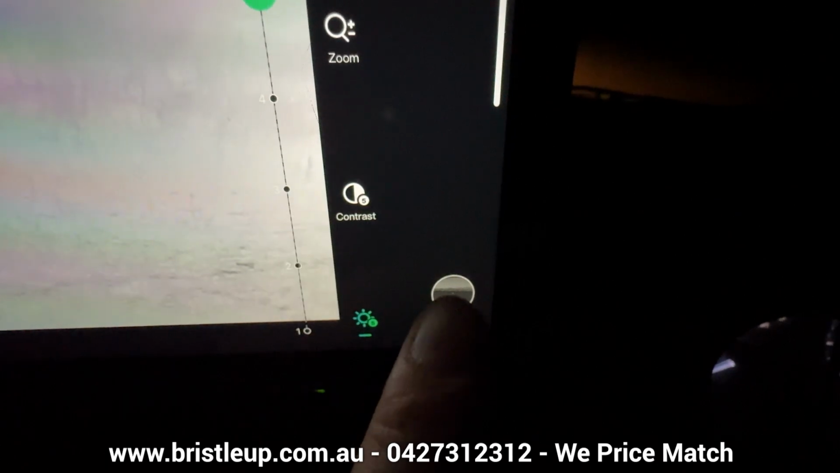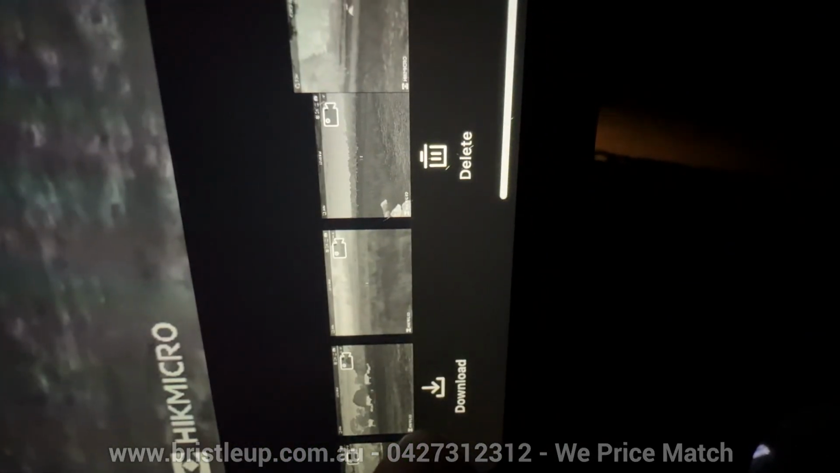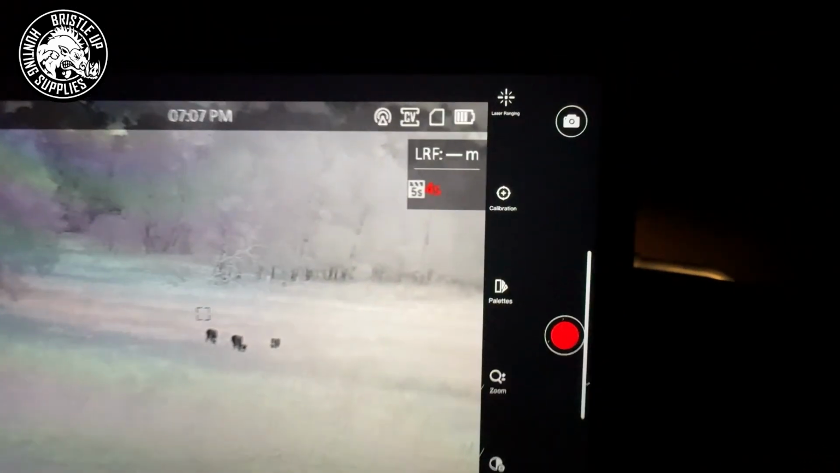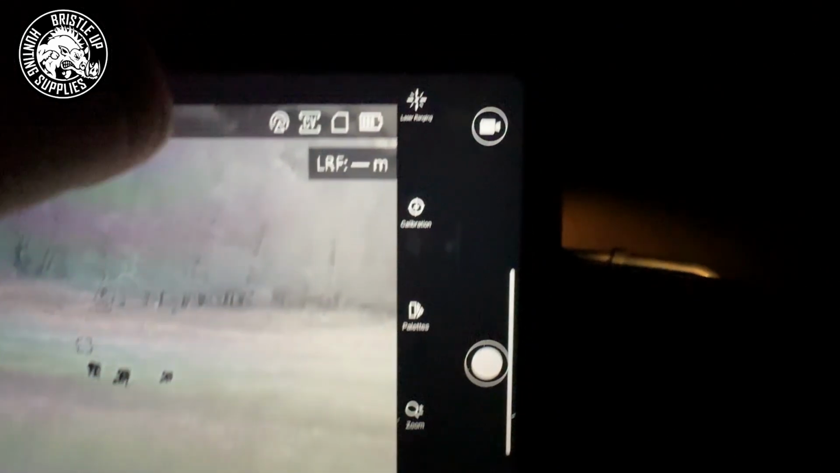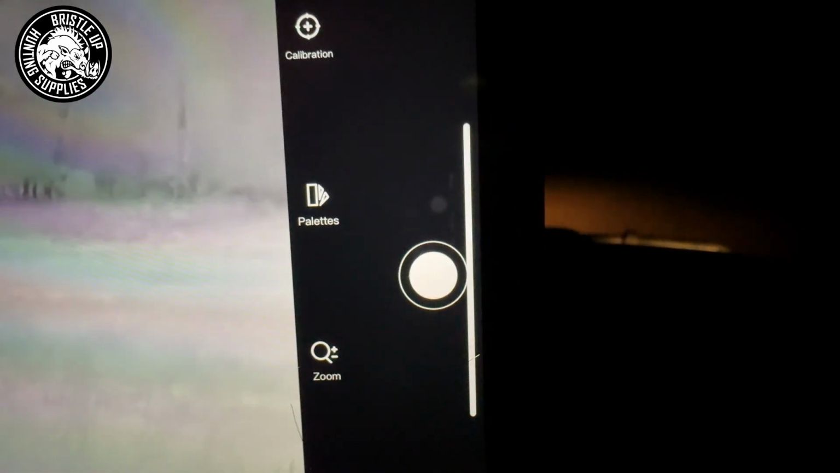Down the bottom here we have our recordings. That allows us to bring up our recordings so we can preview what we've seen before and save it to our reel. So once we're in here, we can download or delete videos from the app. So download would save it to our photo reel. And then up the top here we can switch between record mode and photo mode. So if I whack that, we go to photo mode and the button becomes white so we can take photos, and press it again and it goes to red for recording mode.